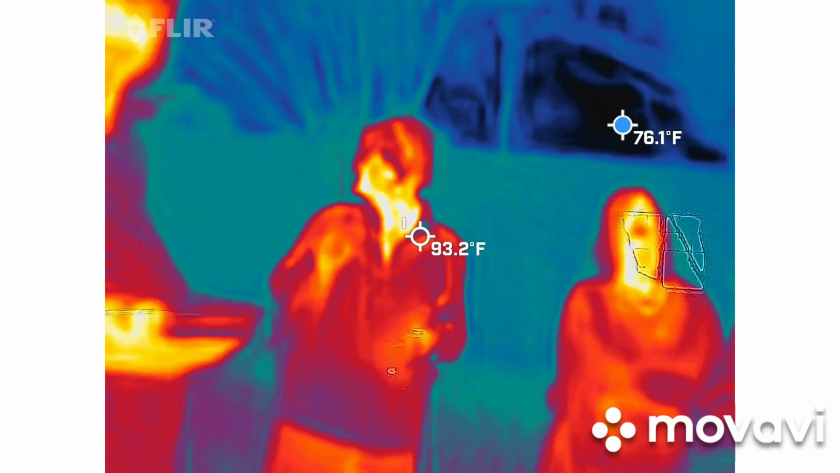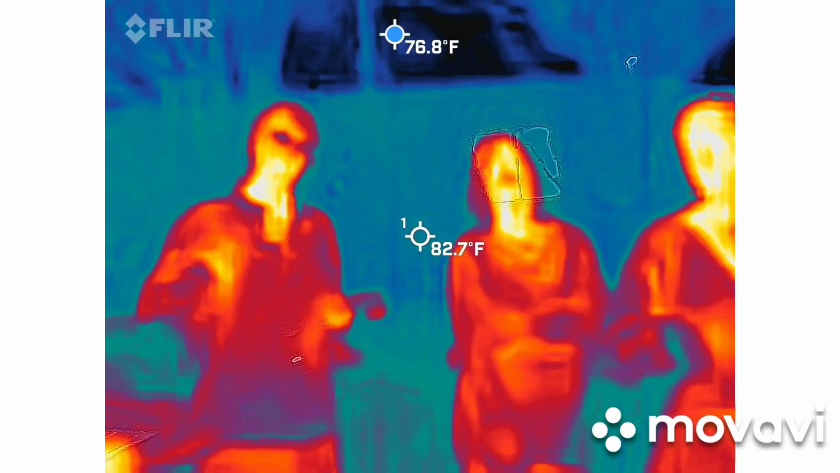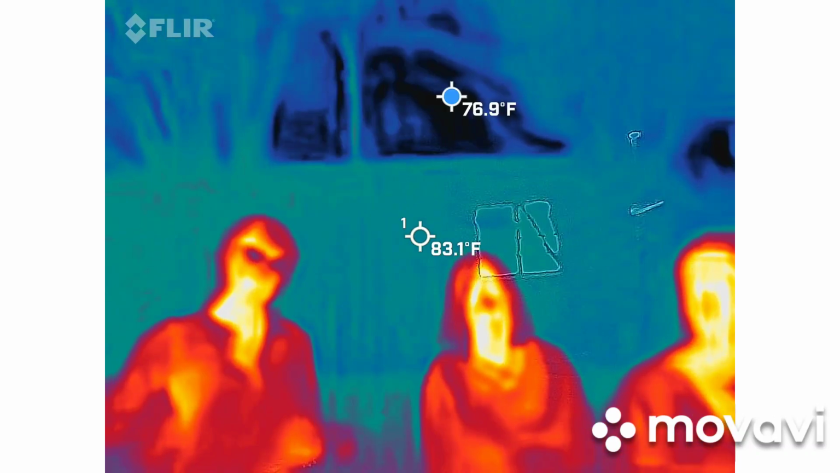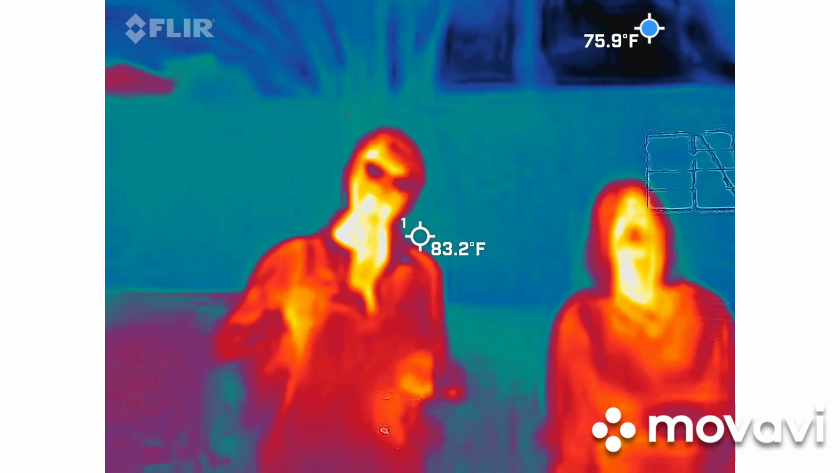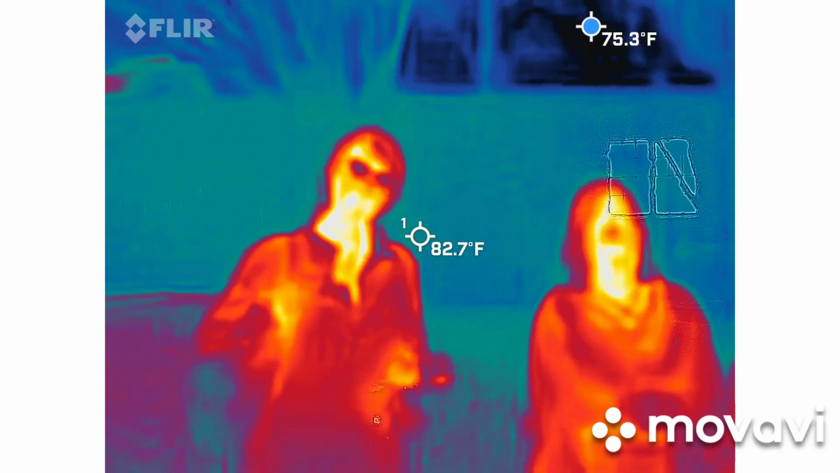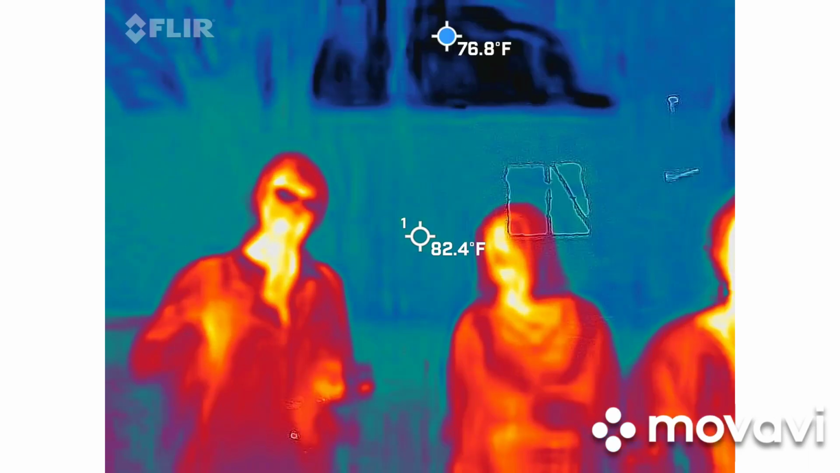So red is the warmest, and what would be a spirit? Anything that would be black or blue. What I'm looking for in the black or blue areas is for them to move or take shape. Because you're going to have black and blue spots that stay there, but if they start moving... See the black and blue in the back? That's not moving. It's just colder than the people in front. Okay.